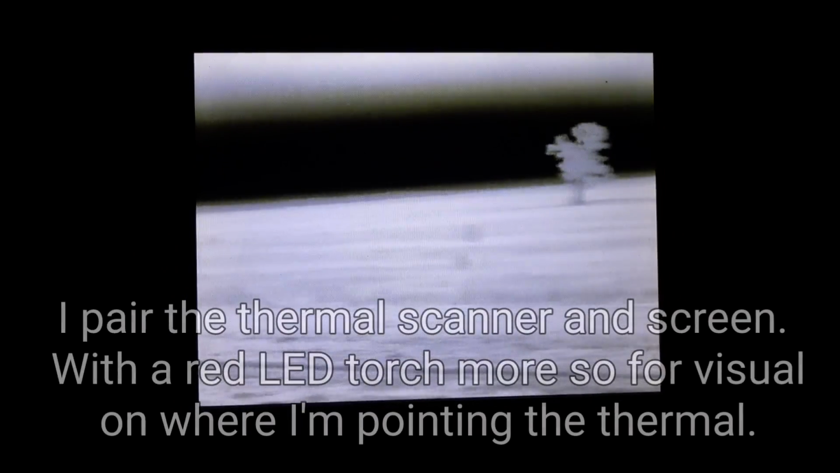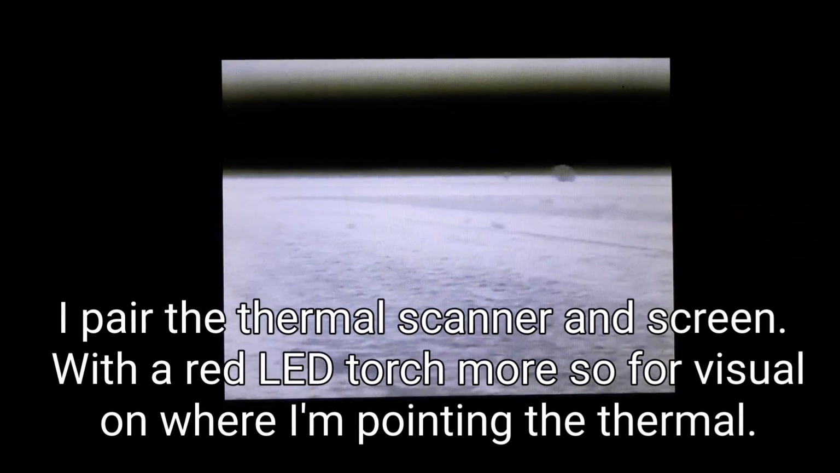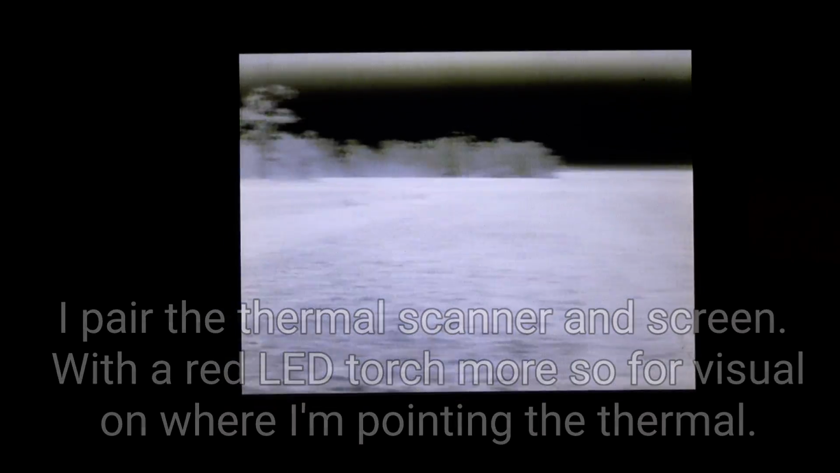For those that haven't seen the setup I run at night with the thermal on the screen, this is an 8-inch LCD. It's pretty wicked with thermal out on these big stubble paddocks. You can see for a long way. Even foxes you can see as a tiny little dot. Heat source, quite a few 100 metres away. It's pretty easy to ride in and have a better look anyway.